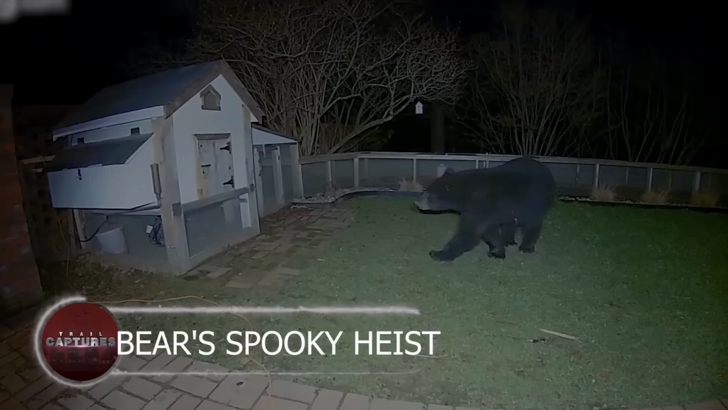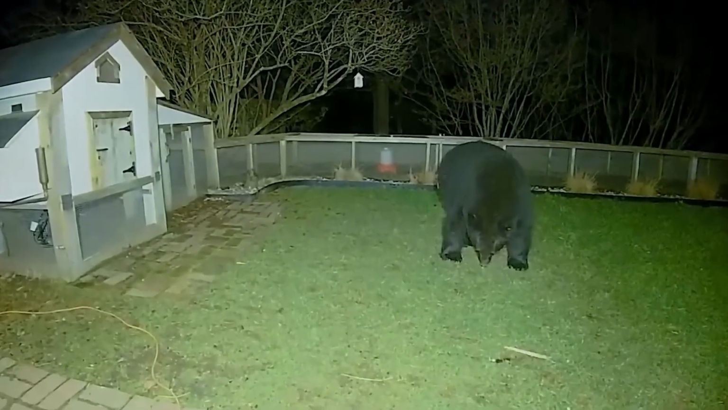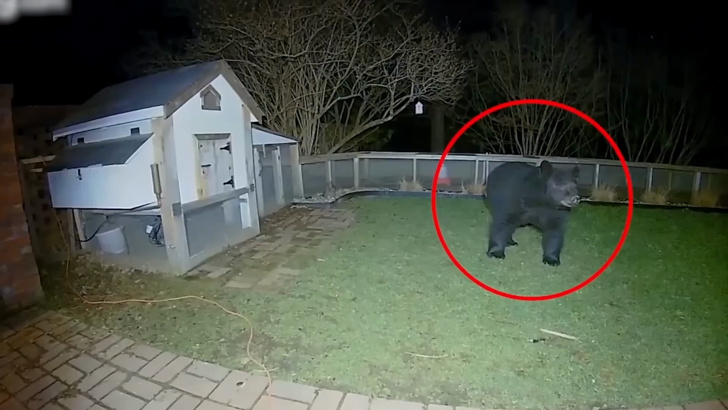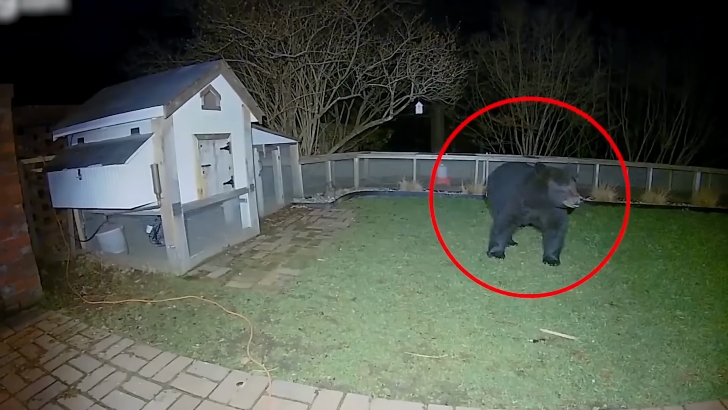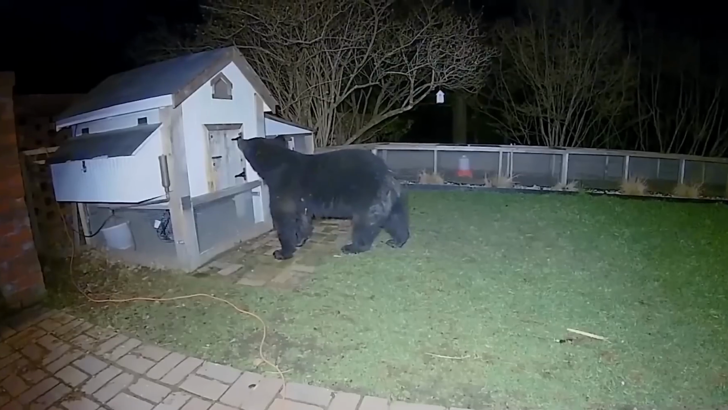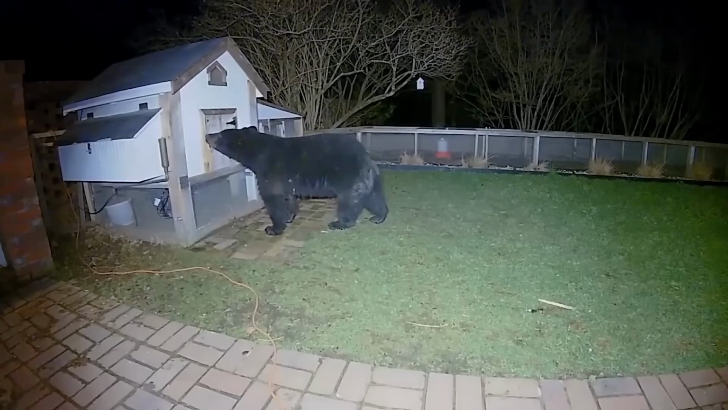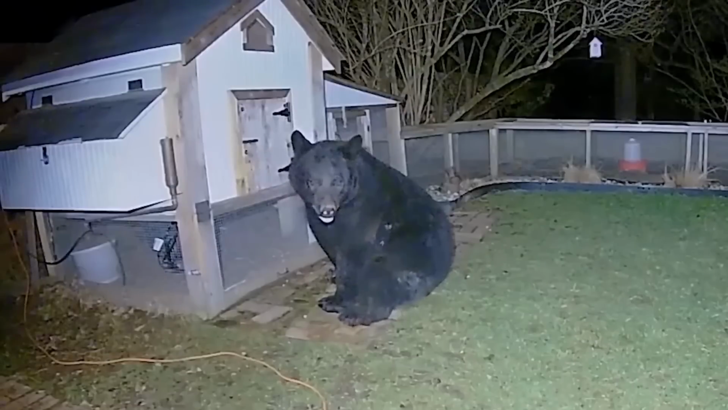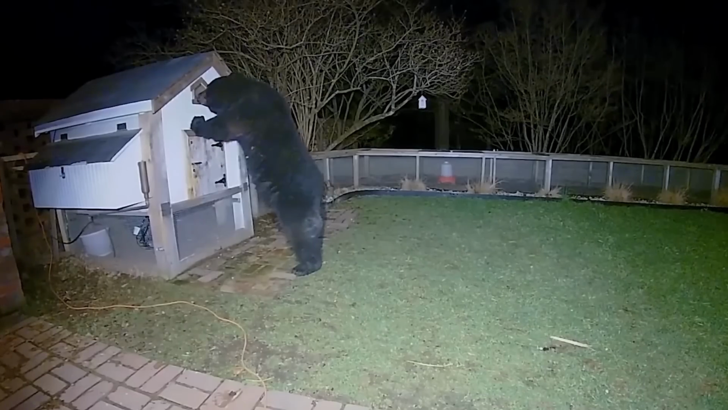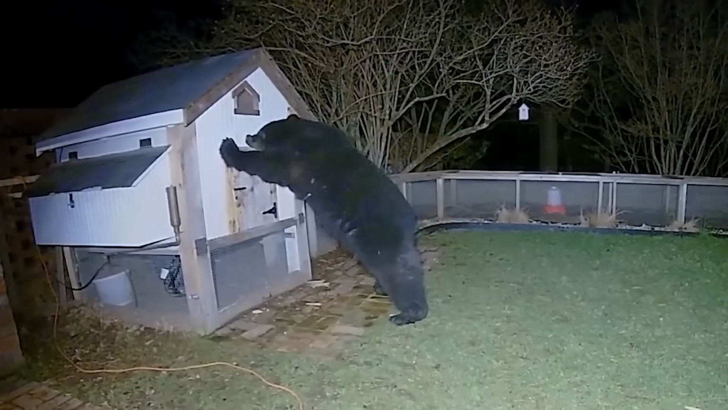Bear spooky heist. In this next cam footage, a black bear was lurking in a homeowner's backyard, assessing the surroundings like a crafty burglar. Once he deems it safe, he embarks on a daring mission to raid the chicken coop. Sniffing around, he tries to figure out how to open the wooden coop. Standing on his hind legs, he searches for any weaknesses. Failing to open it peacefully, desperation sets in.